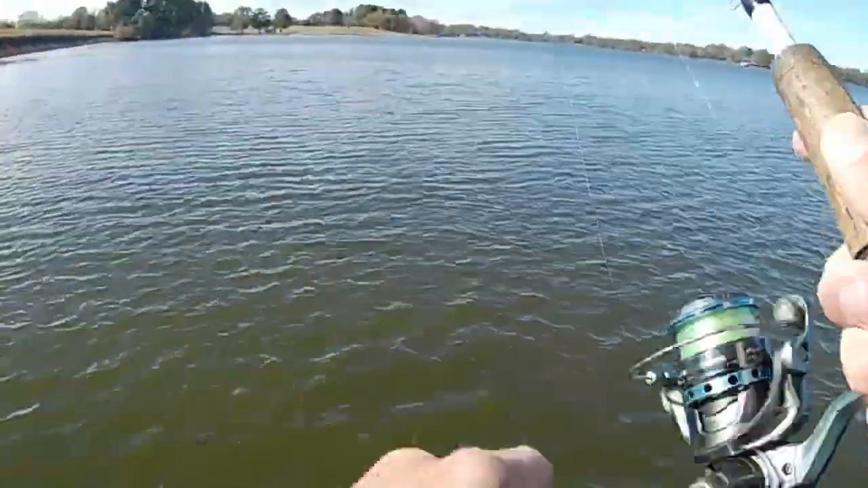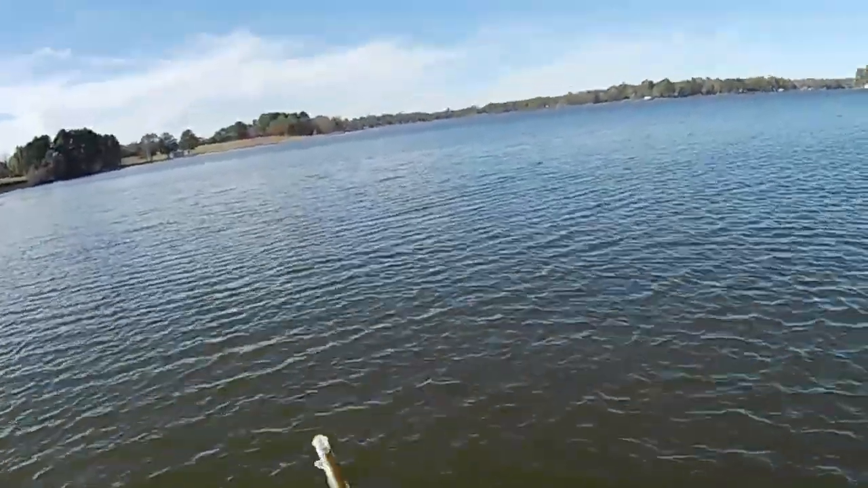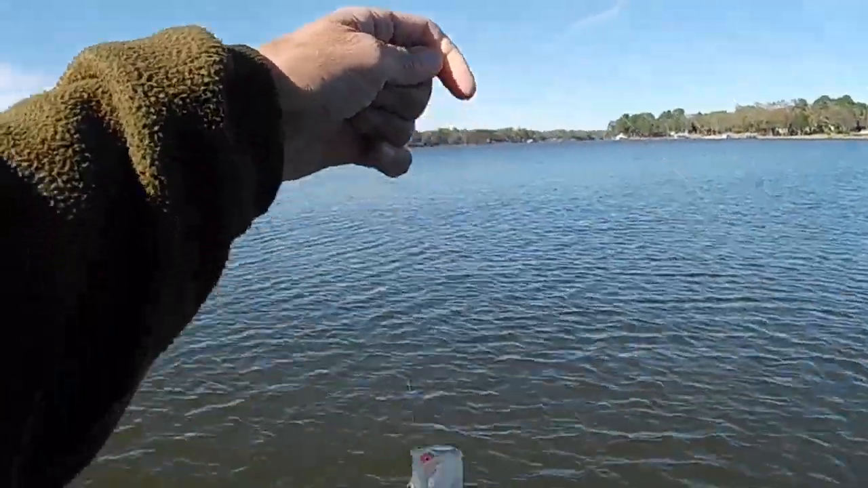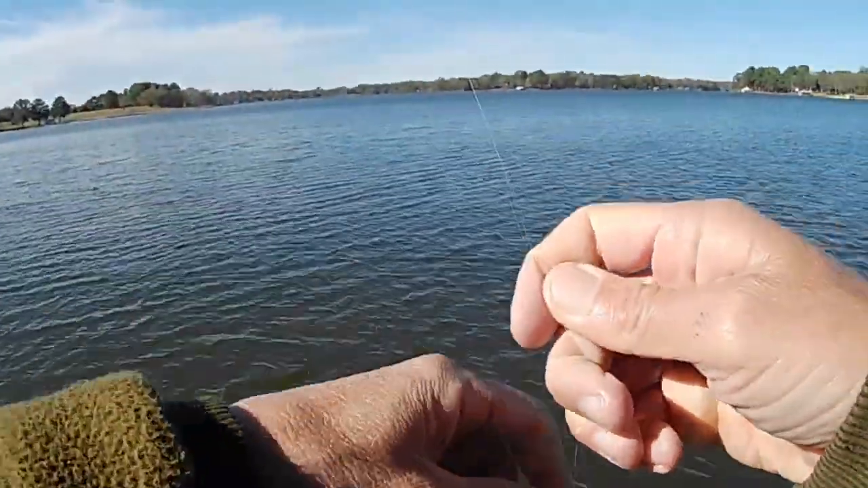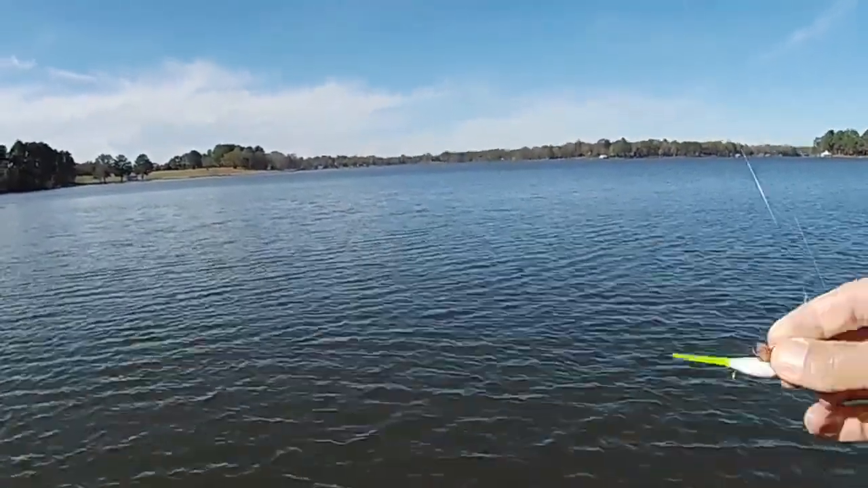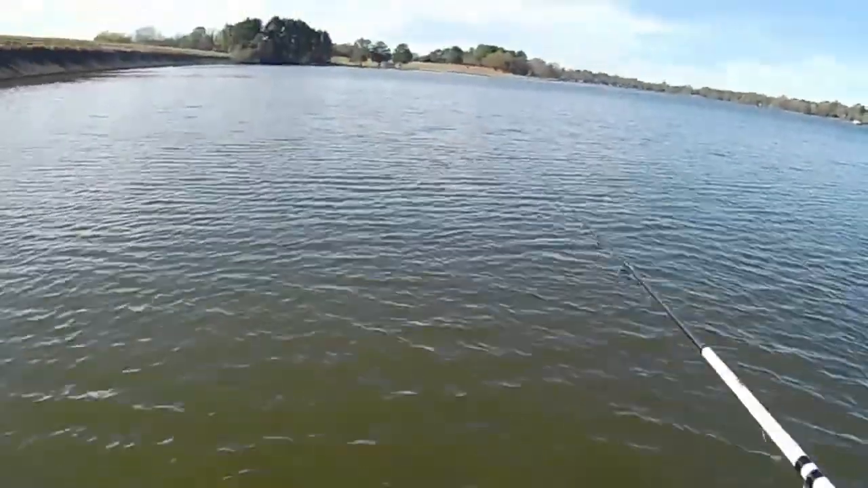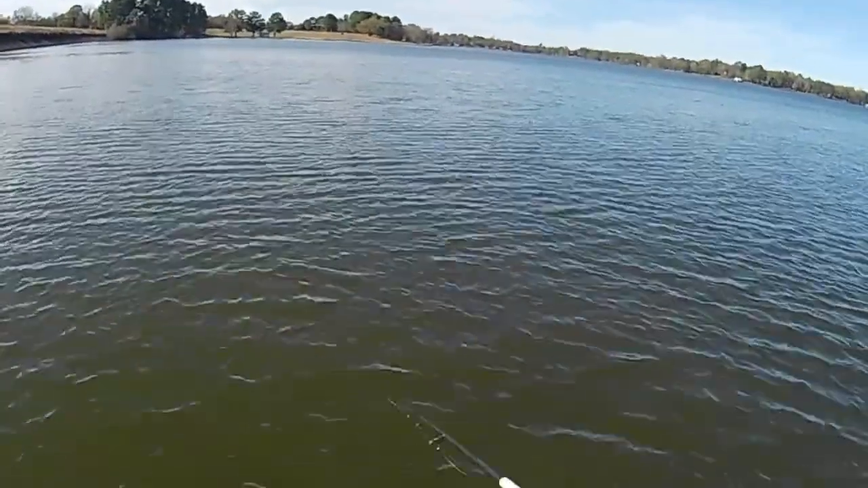There's one right underneath me. He hit the black or white chartreuse too. Maybe they're fixing to change it up. Maybe. He was a little higher off the bottom. He's not very big, but when you ain't got any electronics and you just start flinging around, you'll take what you can get, I promise you.